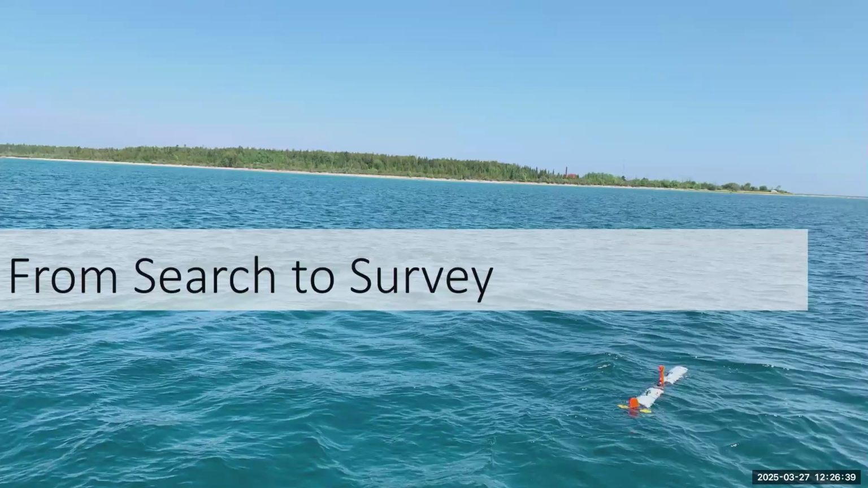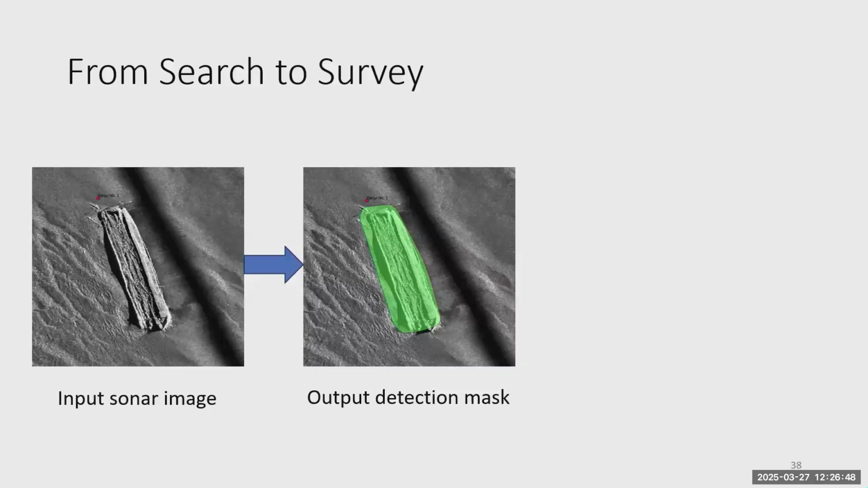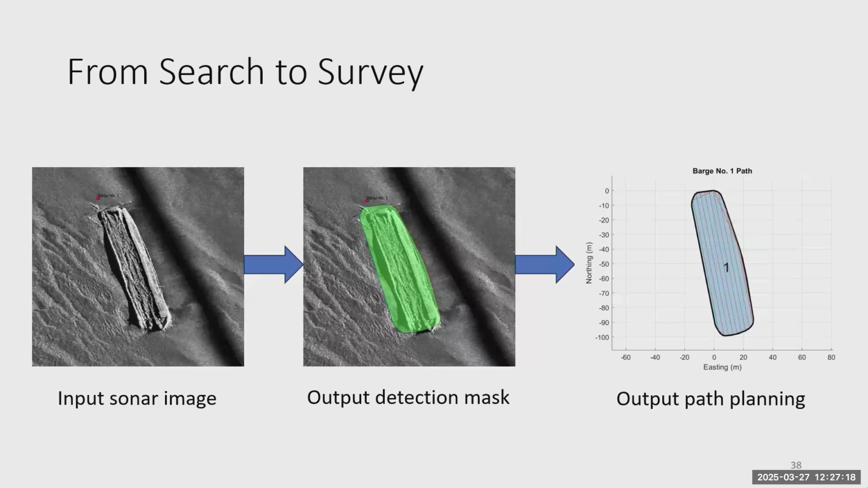Okay, so how can we use some of these detections once we have them? This brings us to the last part of our project, going from search to survey. Our goal on the machine learning side was to take input sonar images and output a detection mask. As I mentioned, the detections that we ended up needing for the autonomous surveying team were a little bit different than what we get from the pixel-wise segmentation. What they really need is a region that gives the full extent of the area that they need to survey. And they use that to automatically plan a lawnmower path within that region